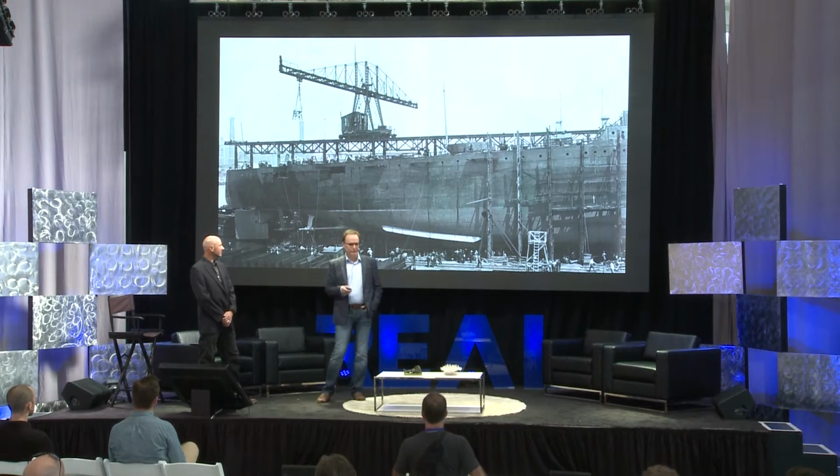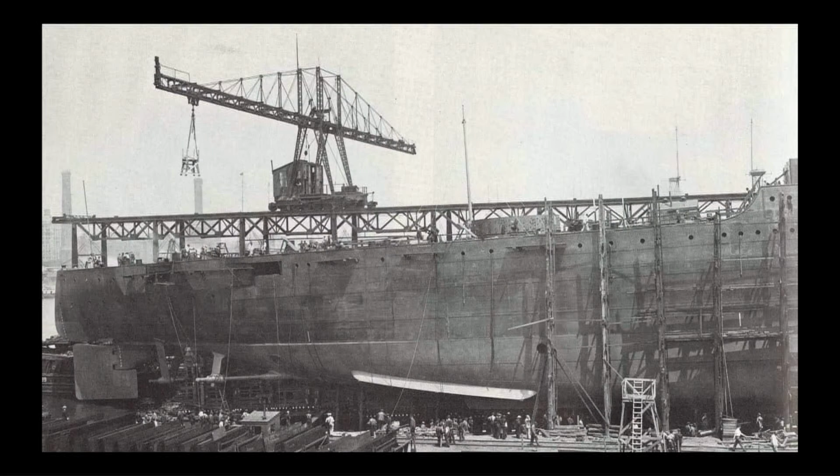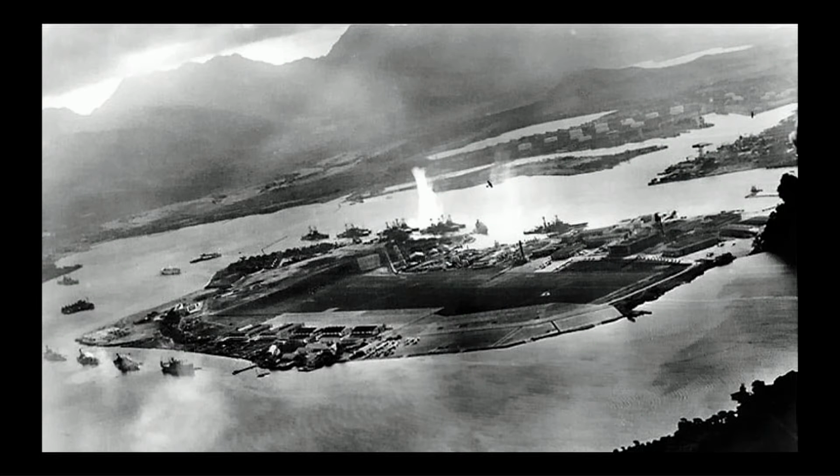So first, just a bit of history. The Arizona was built in Brooklyn, early 1900s, launched in 1917, obviously a proud ship, with a crew of about 1,100, refitted a few times because it entered service so early. A lot of modernizations were happening along the way. And then, of course, that day in December 1941, when the attack came, the Arizona was there and suffered the largest loss of life in the entire attack.